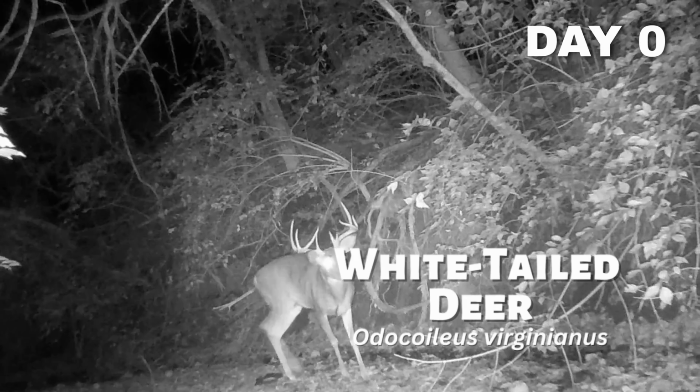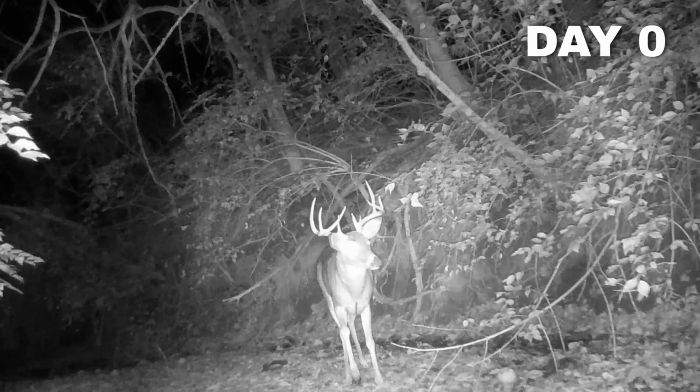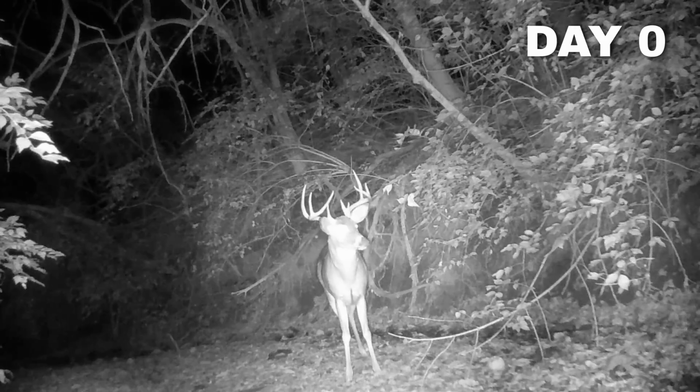The first animal to show up was this white-tailed deer. Typically, males are the only ones to grow antlers, but there are records of females with high levels of testosterone that have grown antlers too. That's extremely rare, so it's safe to say that this is a male.